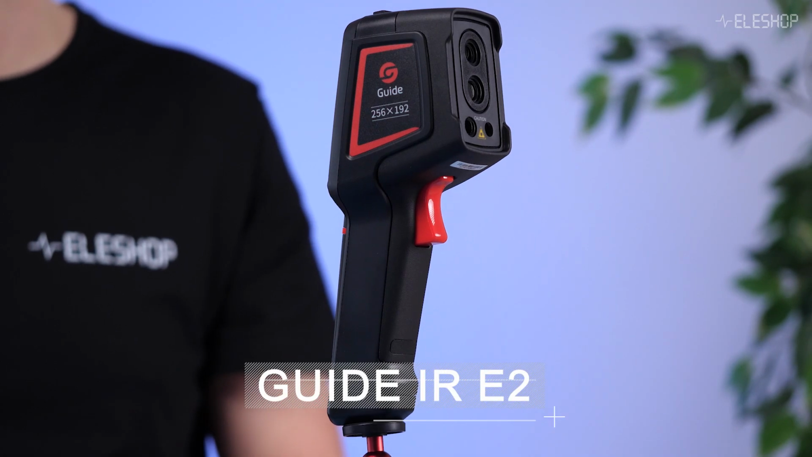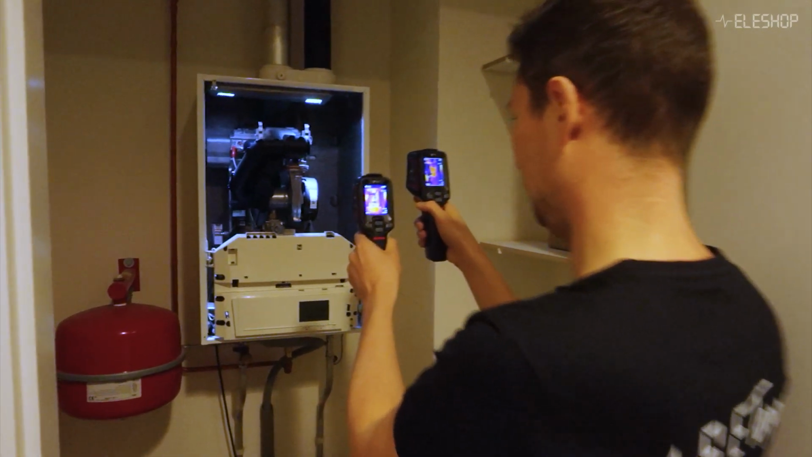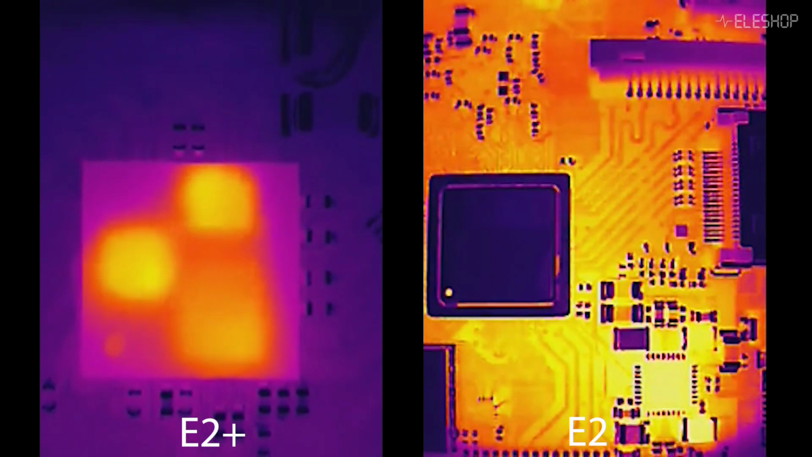In this video we show the Guide E2 and E2 Plus thermal cameras in practice. In the previous video we already talked about the differences between the E2 and E2 Plus. In this video we will be focusing on starting out with how to use your thermal camera in practice, and we will discuss how to improve the accuracy of your readings.